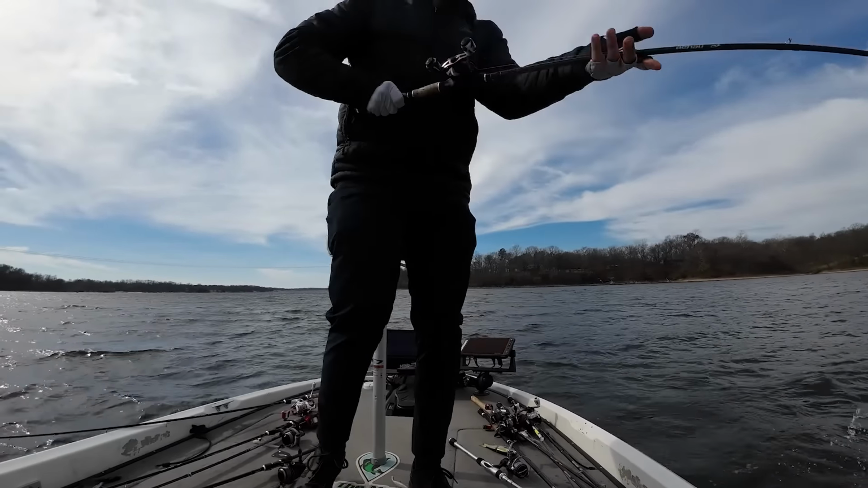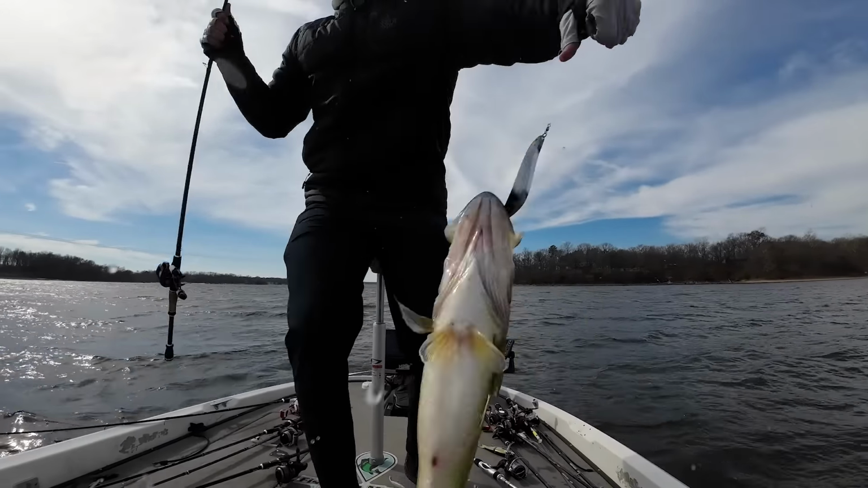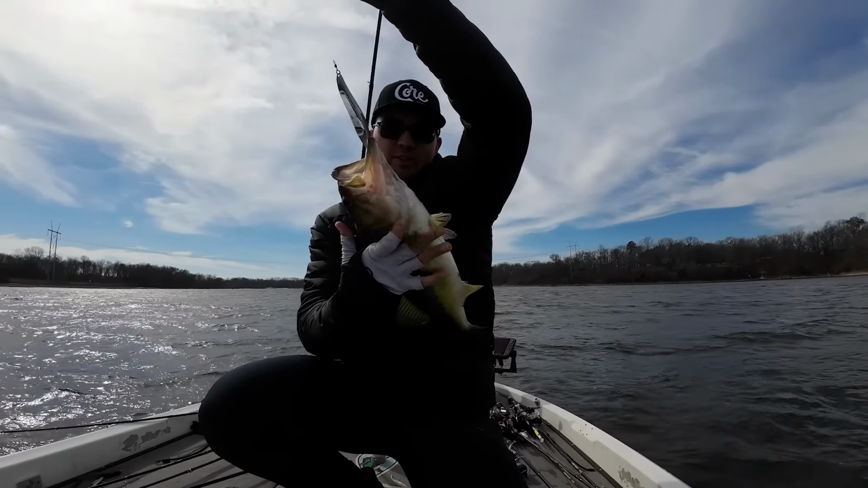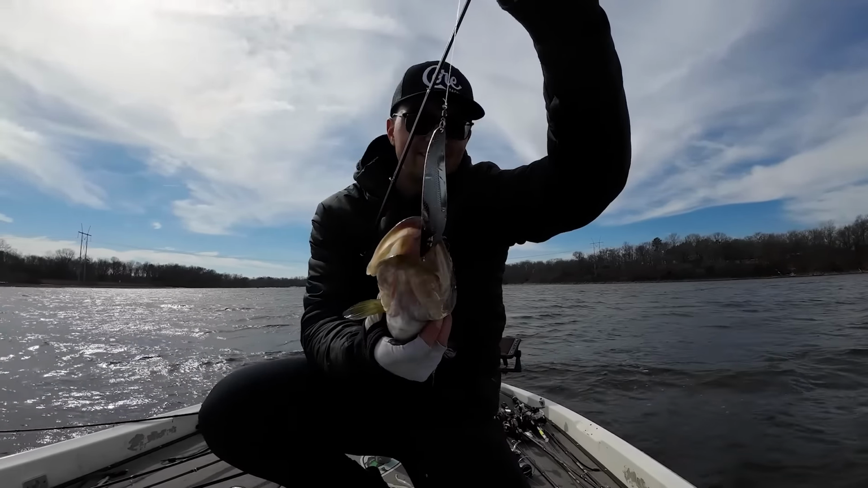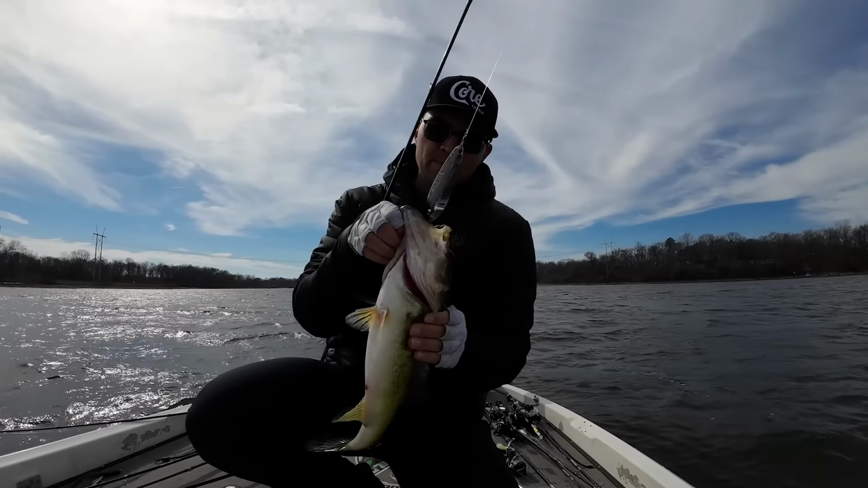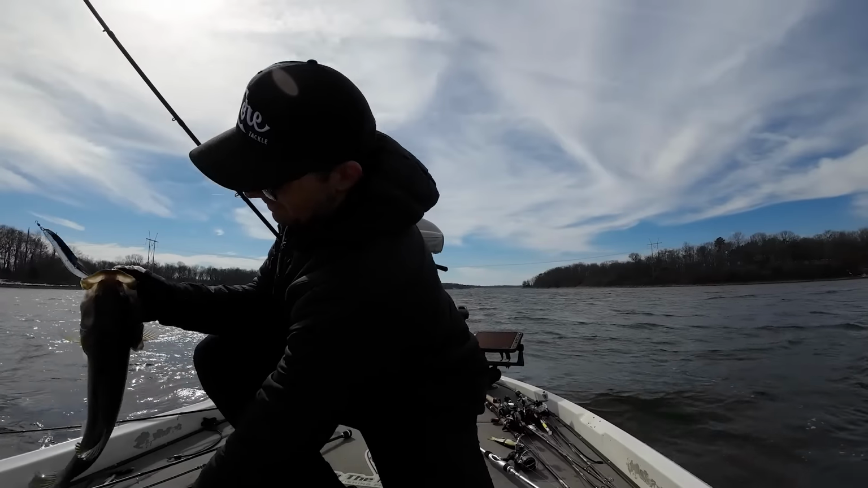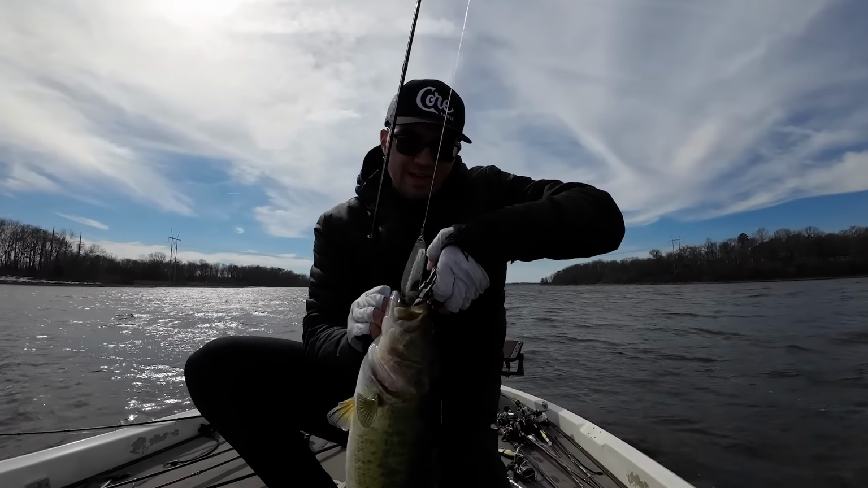It's a freaking good one on the spoon too. And this is more my style of fishing right here, guys. On the spoon, in the throat. That's what I'm talking about. It's a Jackall spoon, and he choked that thing. That is sick. I love that bite, guys. That is so cool.